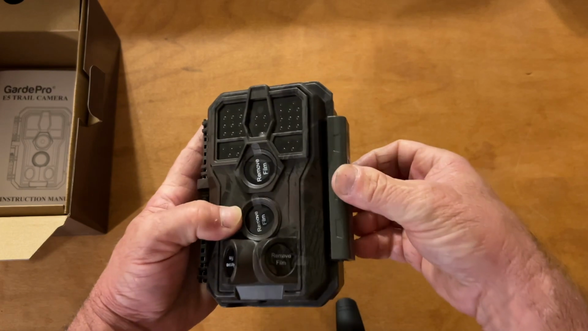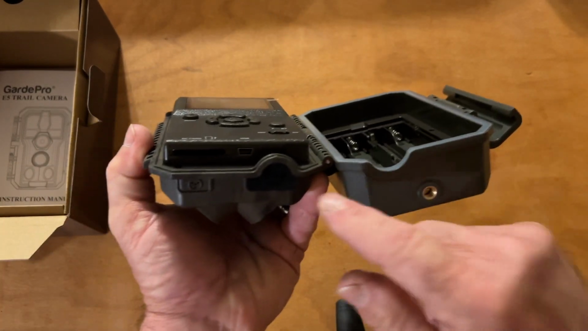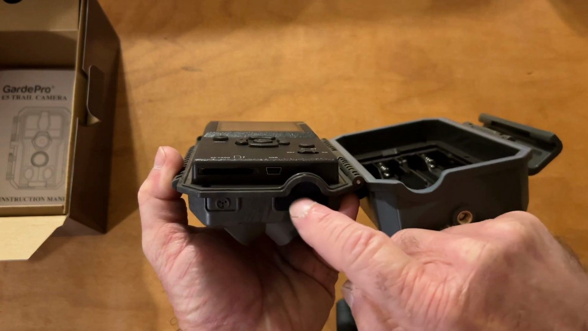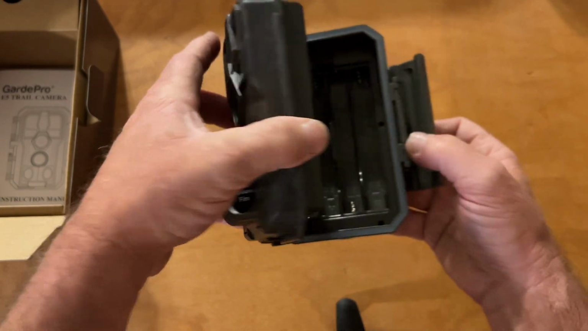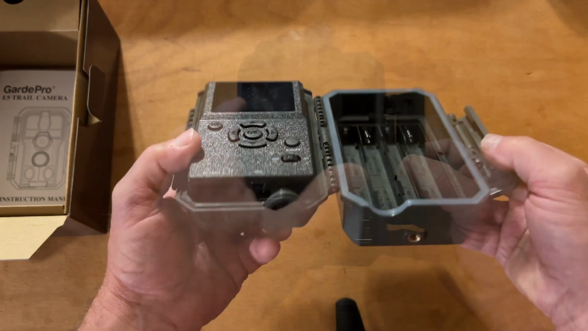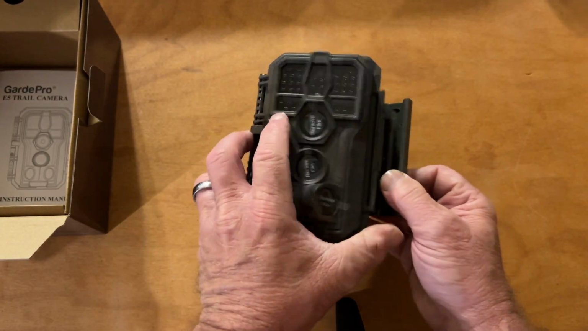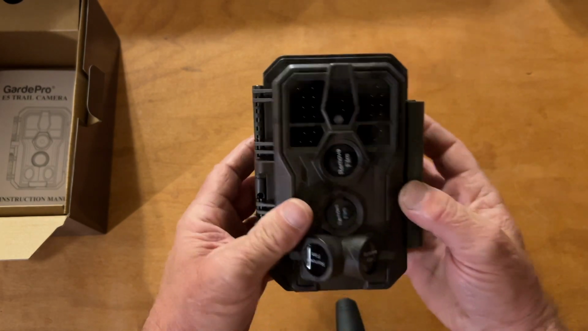And one other thing I noticed right here, if you're using those solar panels, that door that comes out, you could leave it plugged up as you open the door. This thing feels good.